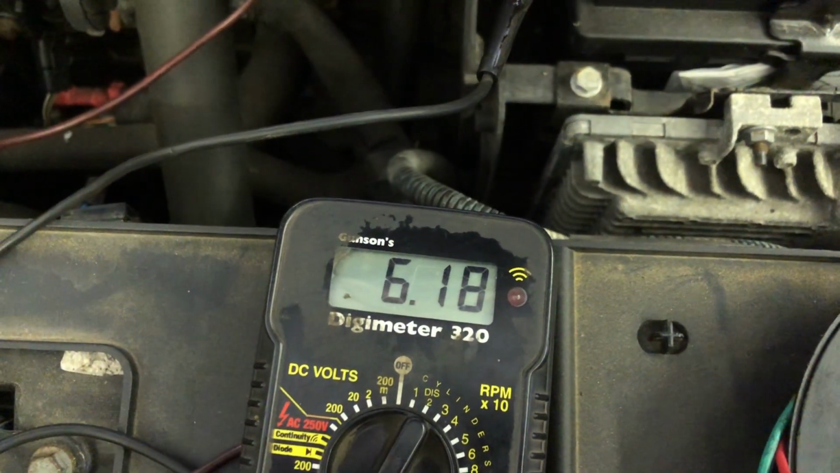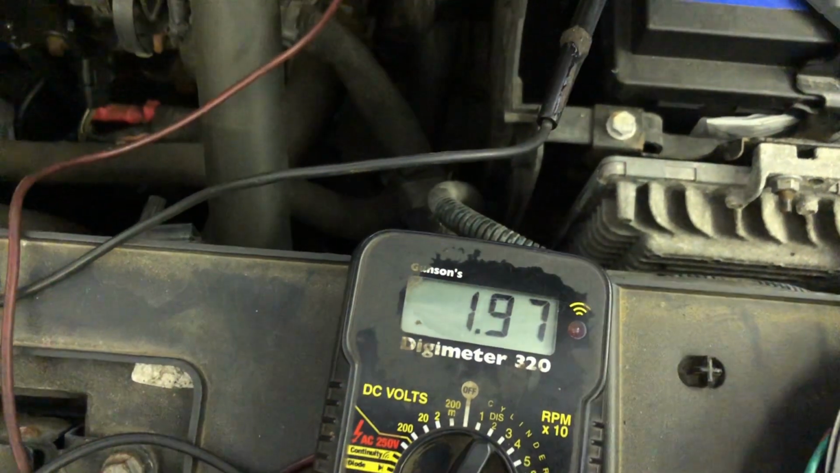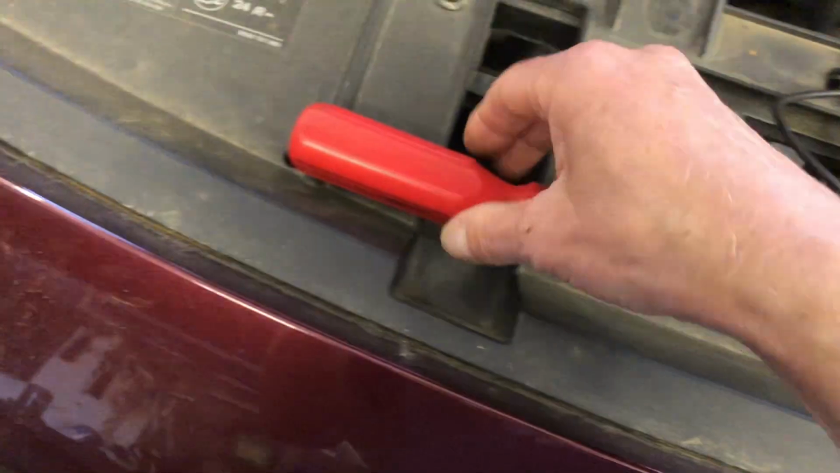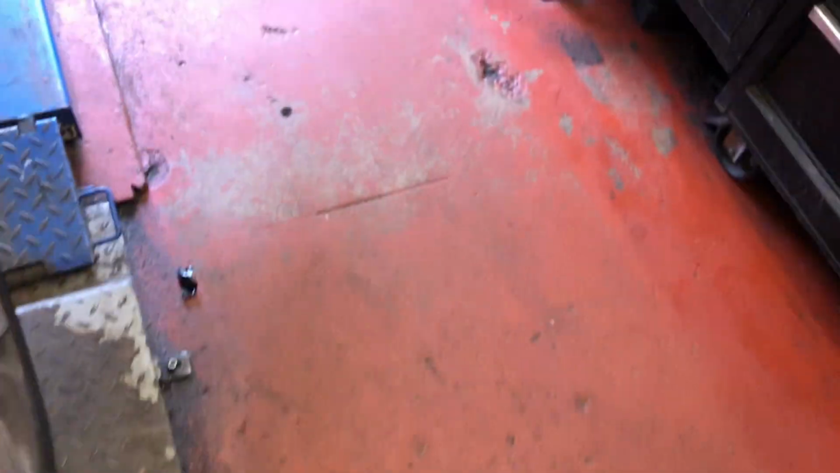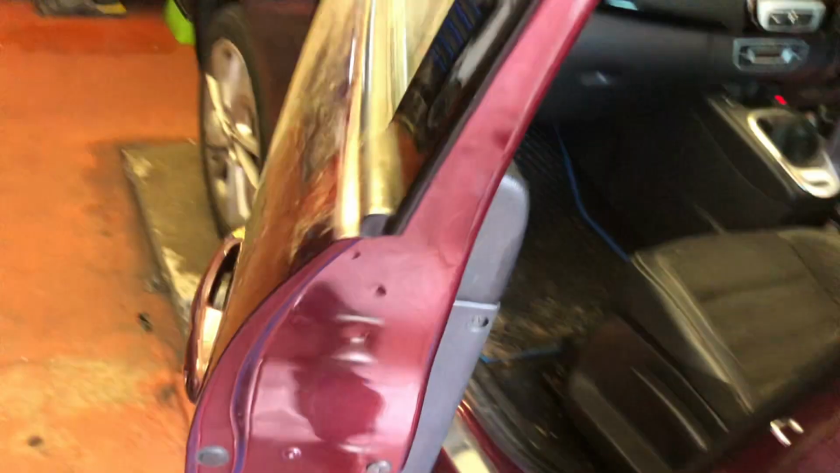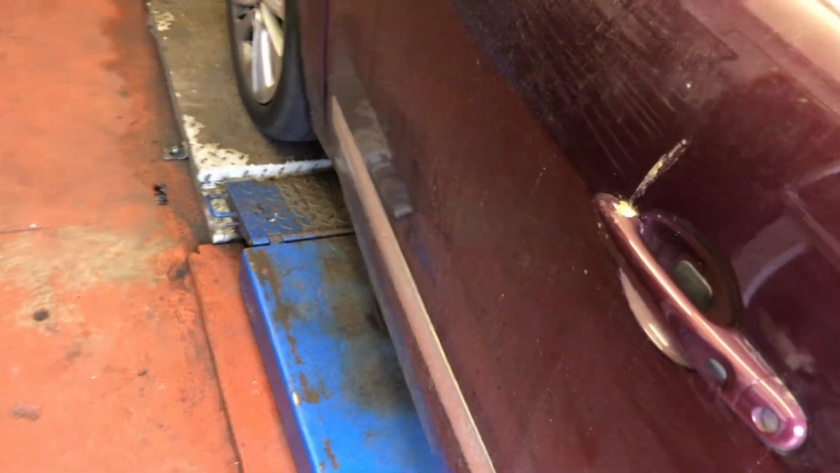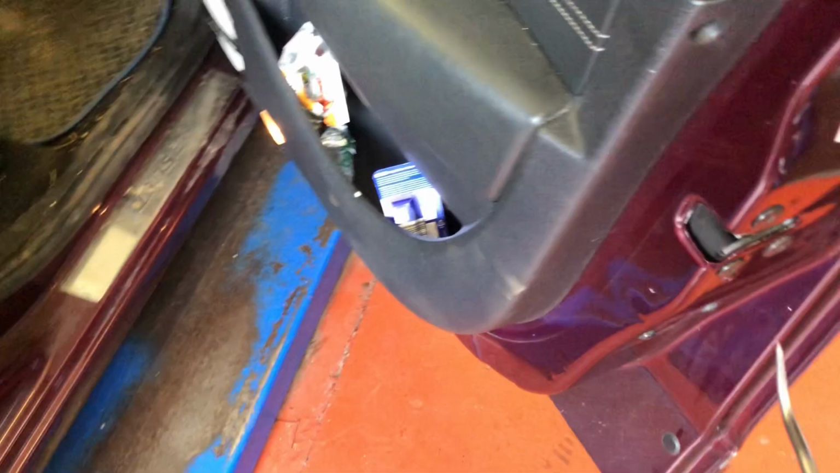But if you find that you've got an amp draw of more than 10 when the car's trying to shut down, you need to get it to go to sleep. So how to do that is to open the doors, because we are going to need to get access to there. We need to shut the latches. So they're shut. Remember, the door will not shut, it will just bang if you try and close it. So remember that when you're working on the car, because that catches me out quite a bit.